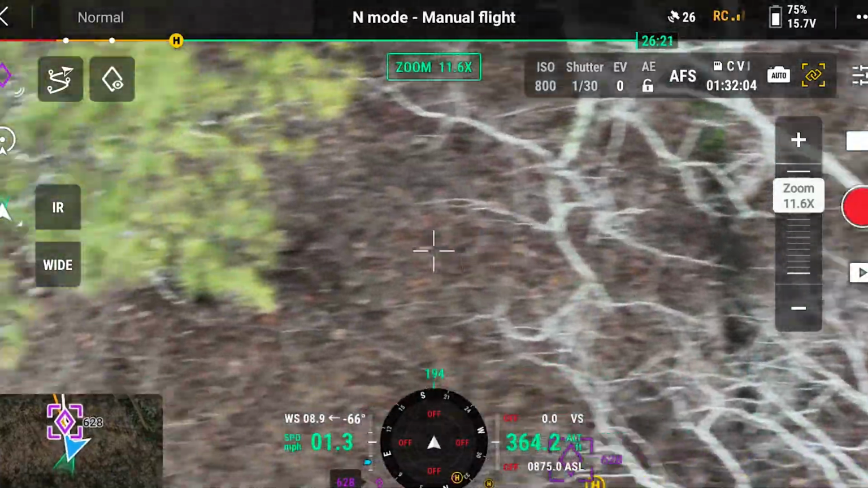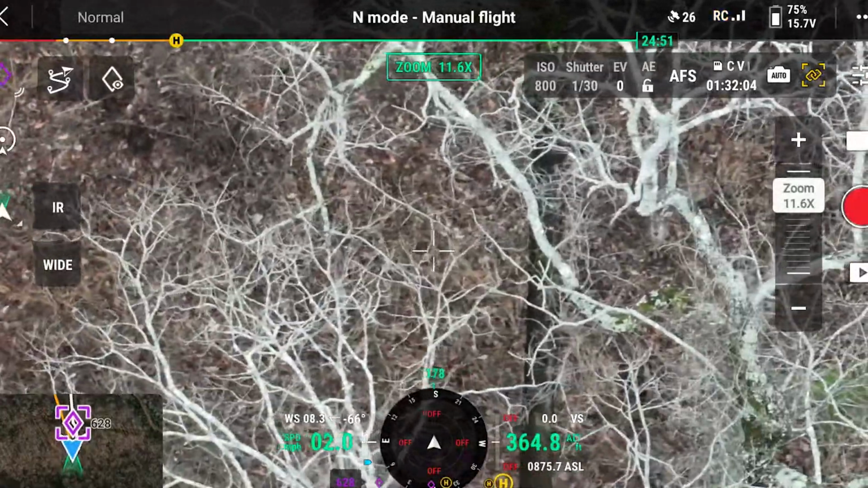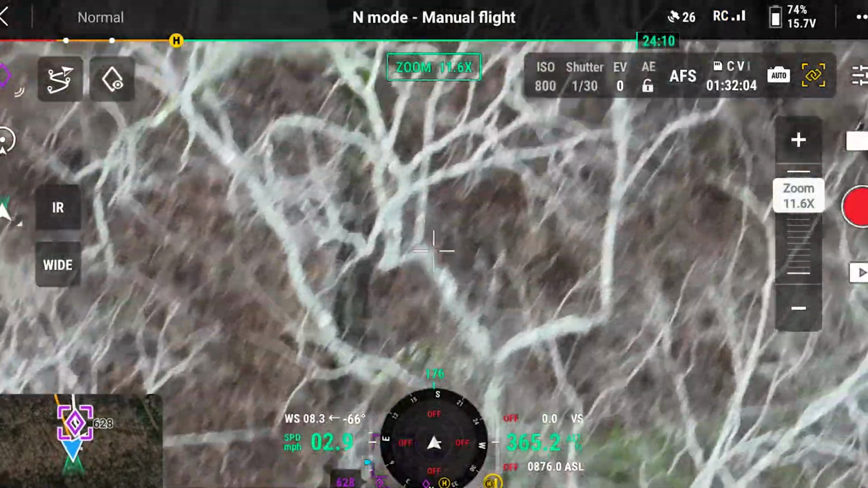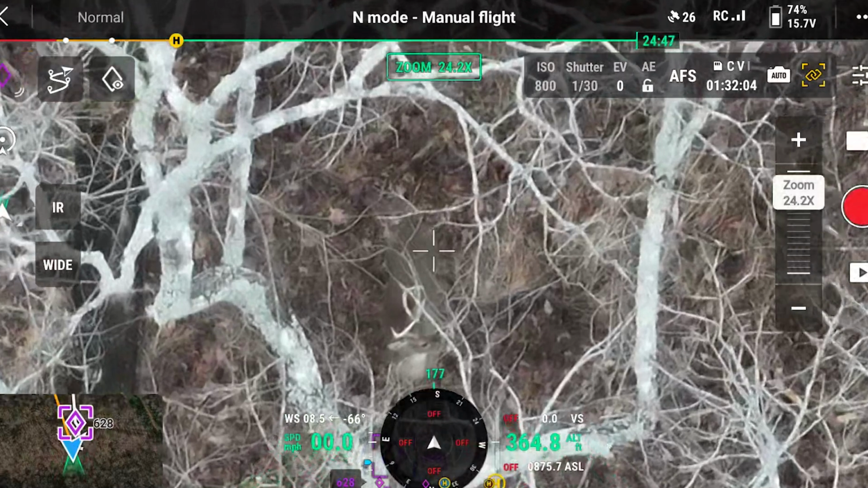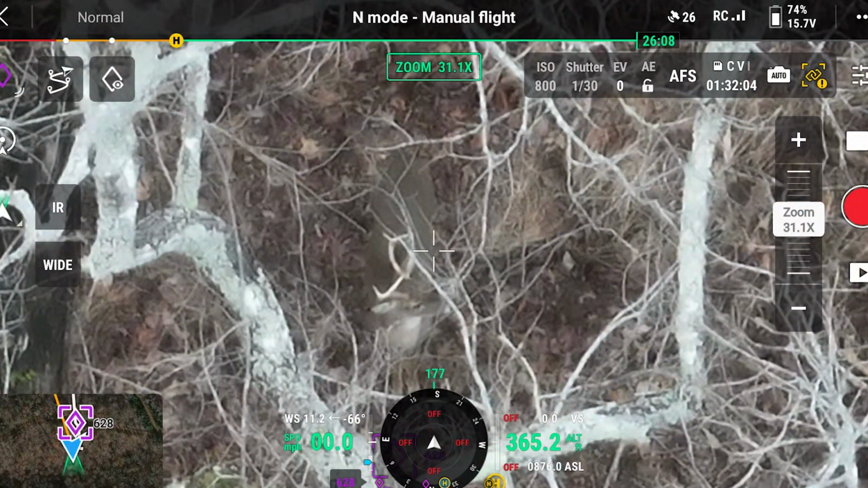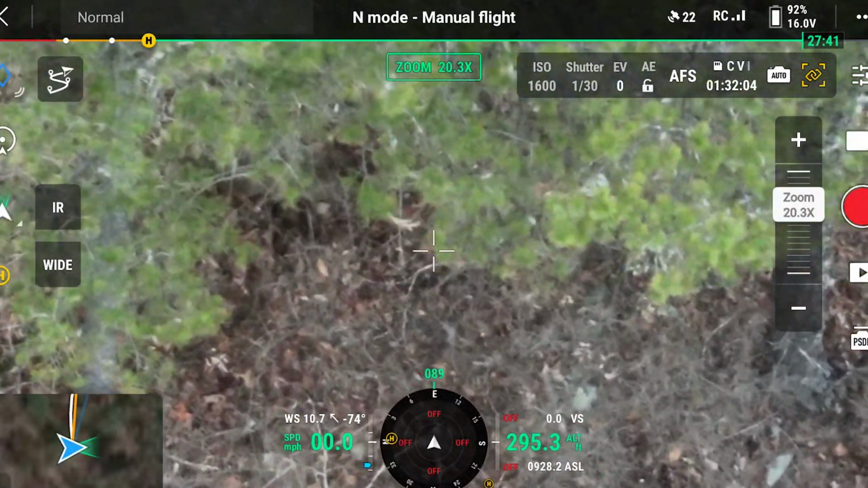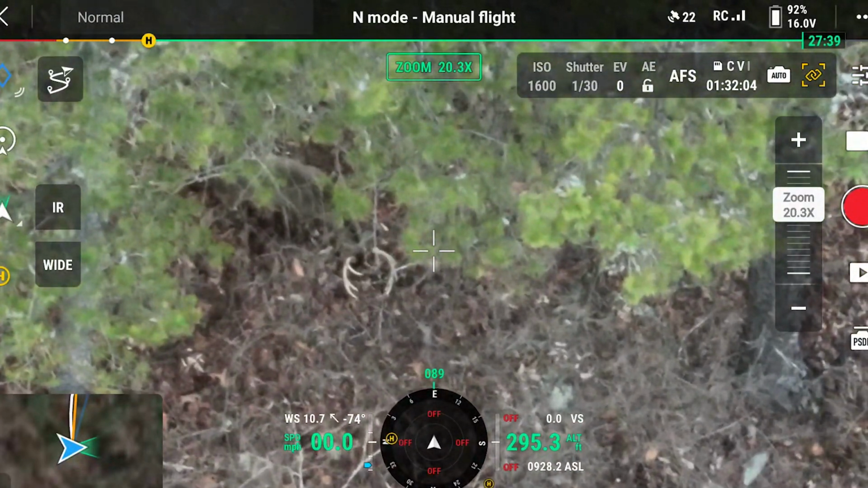That is a buck. Looking up, ain't it? Probably, yeah. But he's up on his feet. I wonder if we... God, that's a really nice one. Can't tell if he's only. No, he's a nice 8. Whew.